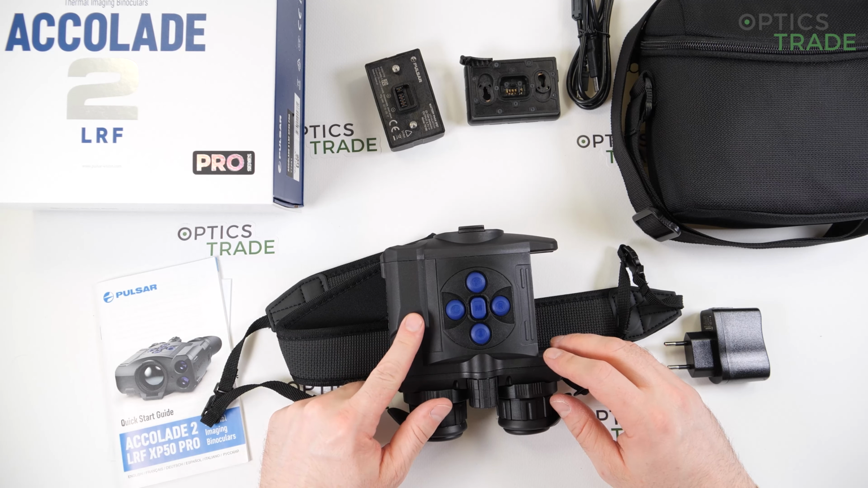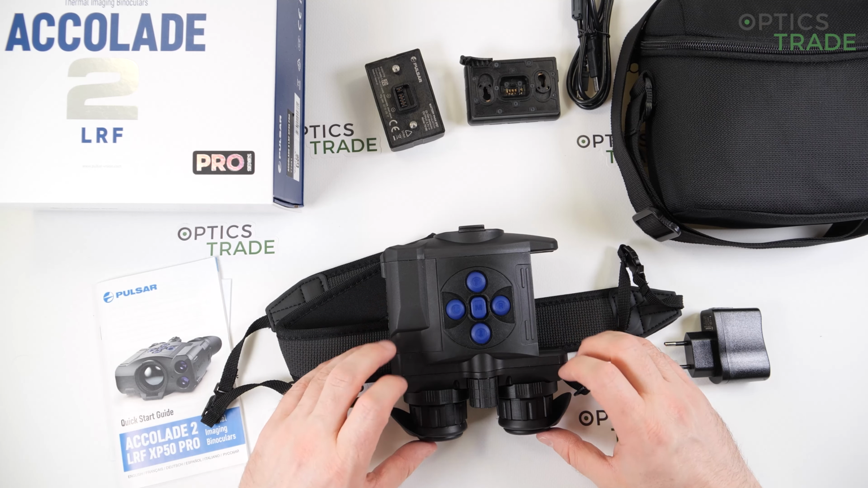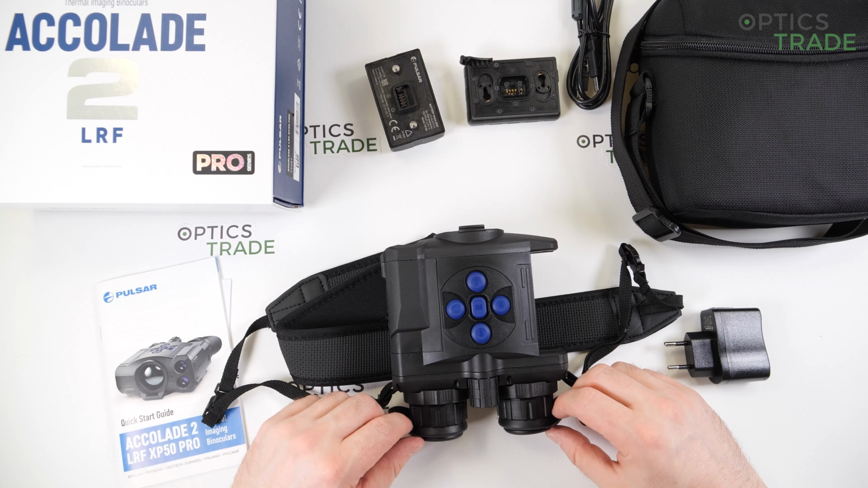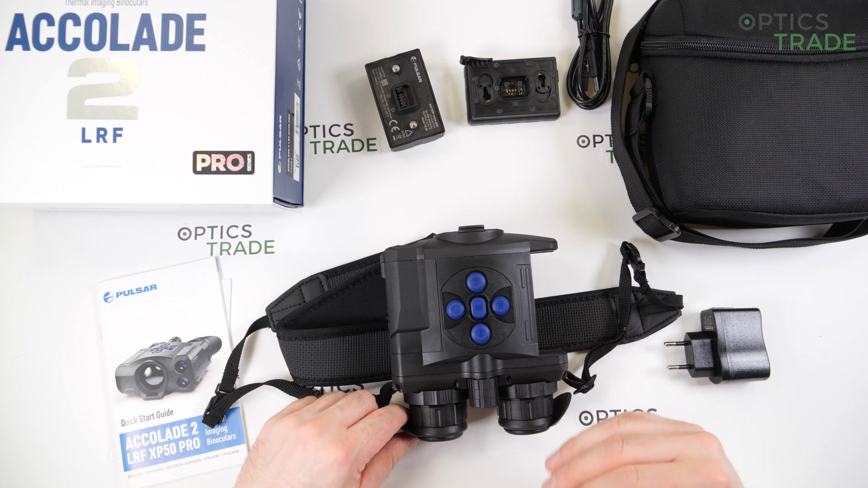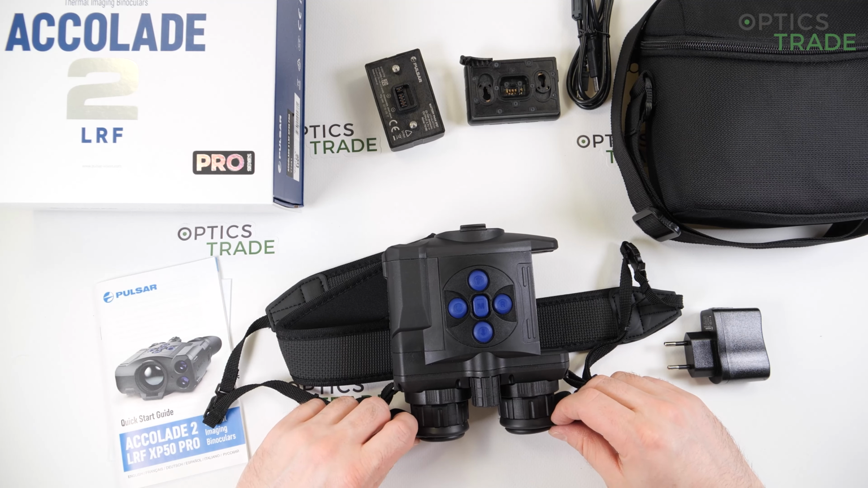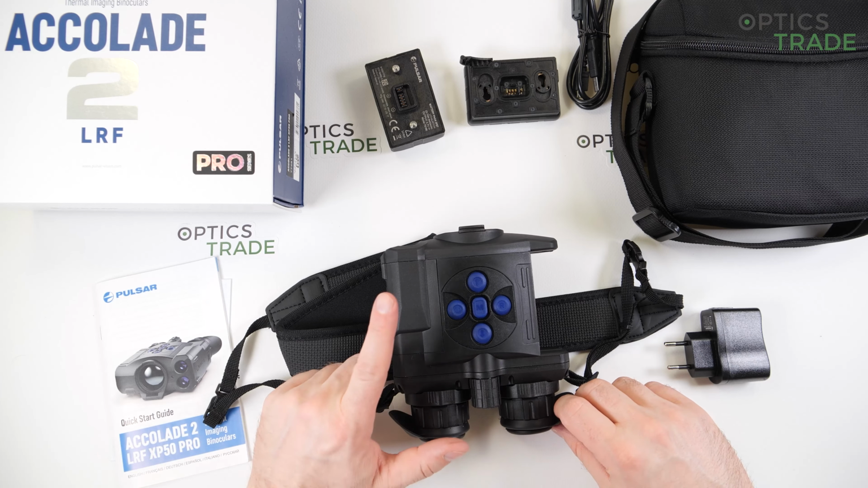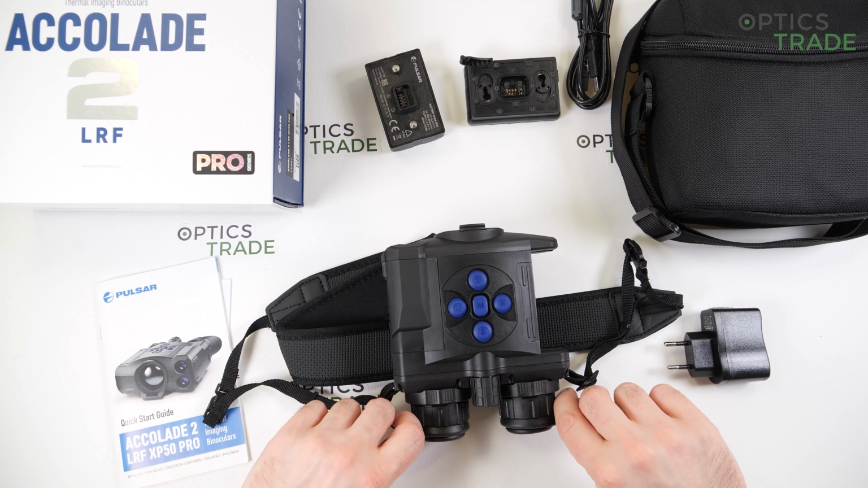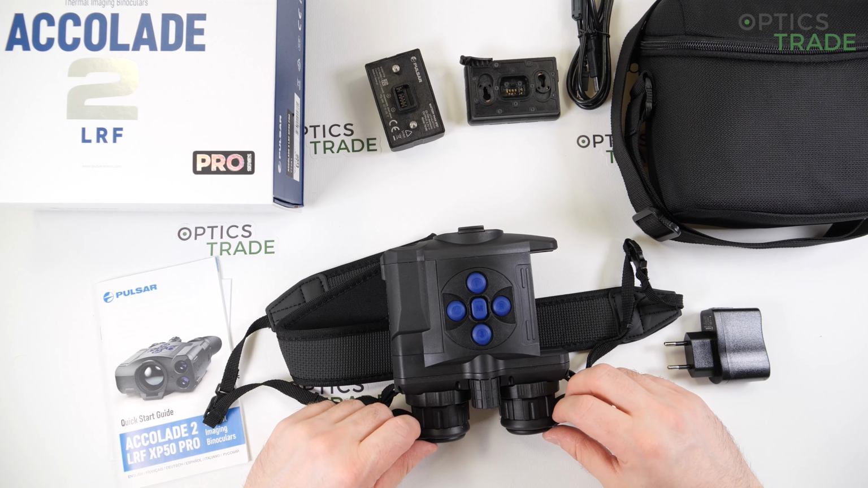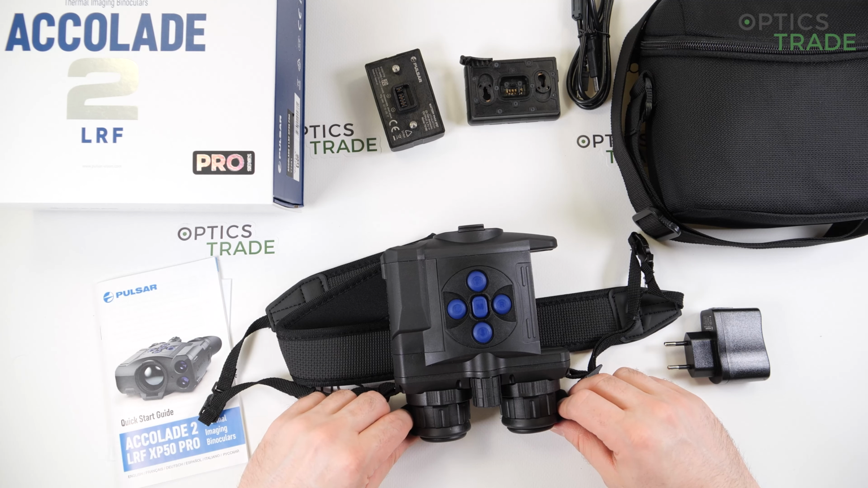The addition of a range finding capability is also great, because when you're looking into the screen of a thermal optics, any kind of device, it's sometimes really hard to judge the distances to the animals which you're observing or anything else that is warm. So the range finding capability really gives you additional information which is very, very useful.